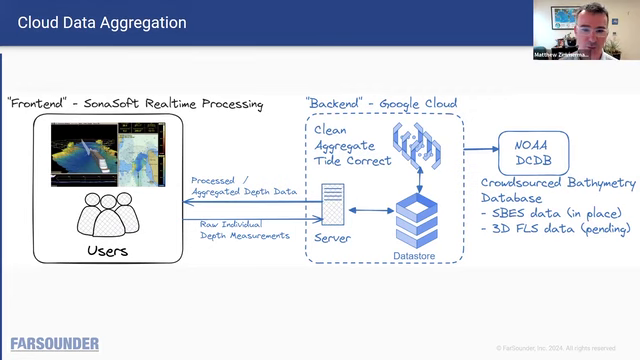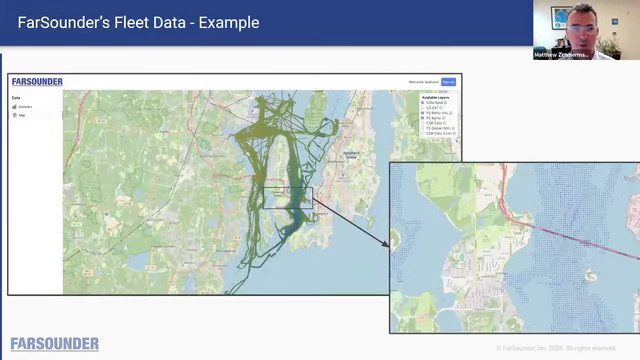As part of this fleet sharing effort, we've built a web-based status panel that we use internally as a dashboard to see where customers and vessels are contributing, and we can use that for quality control of the data as it's coming through our servers.